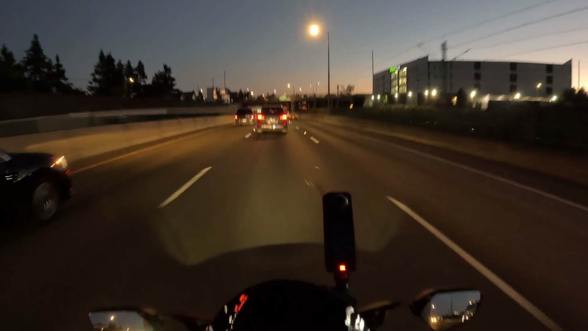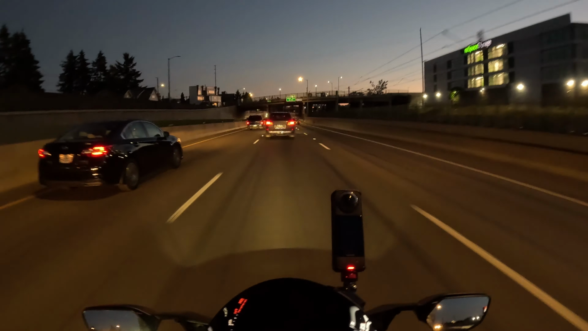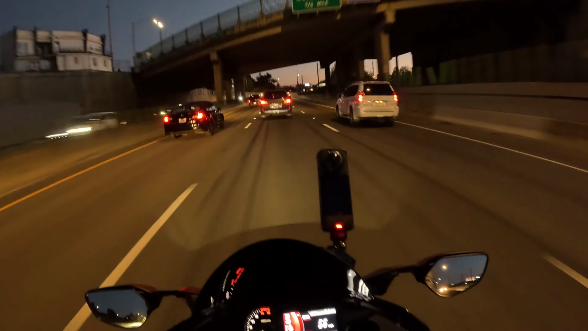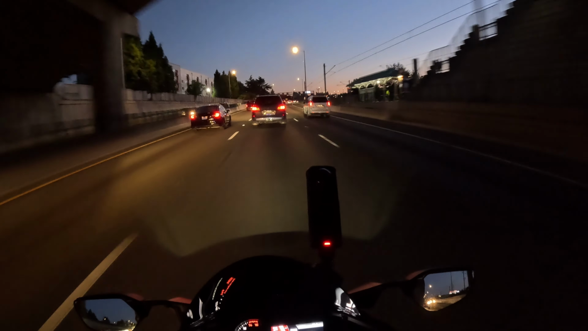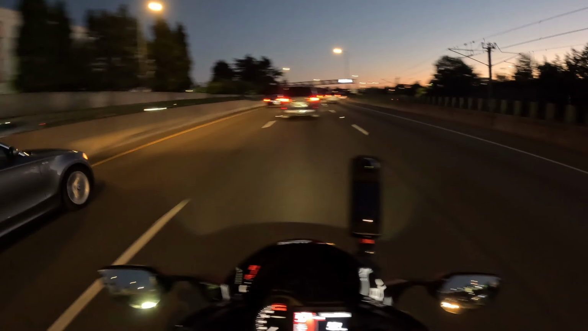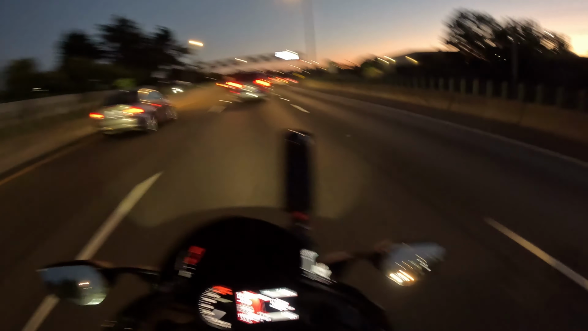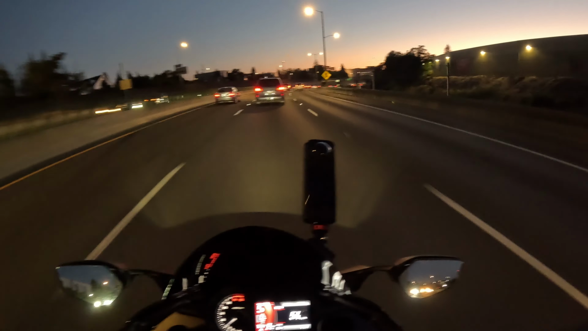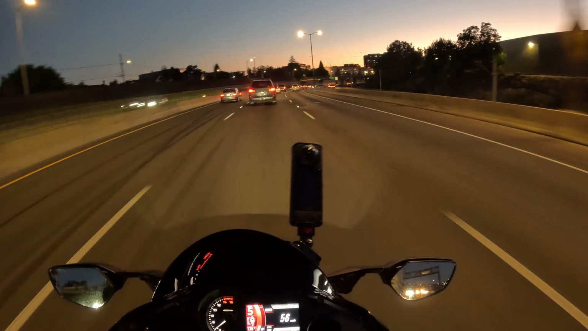Just enjoying this nice summer evening, for one, and this nice road, for two, and just enjoying the sharpness of my mind, and what is left of my youth, we can call it that.